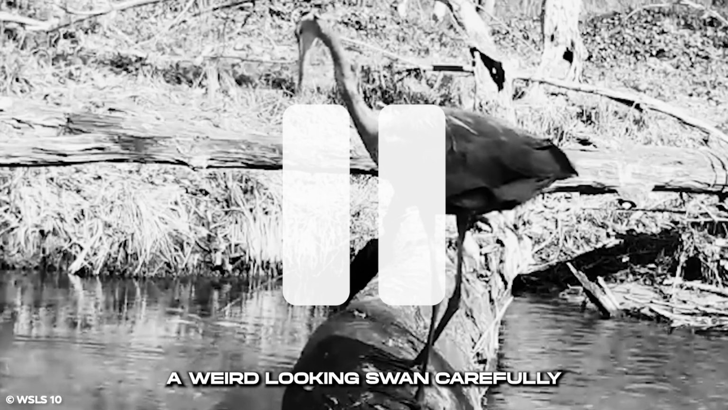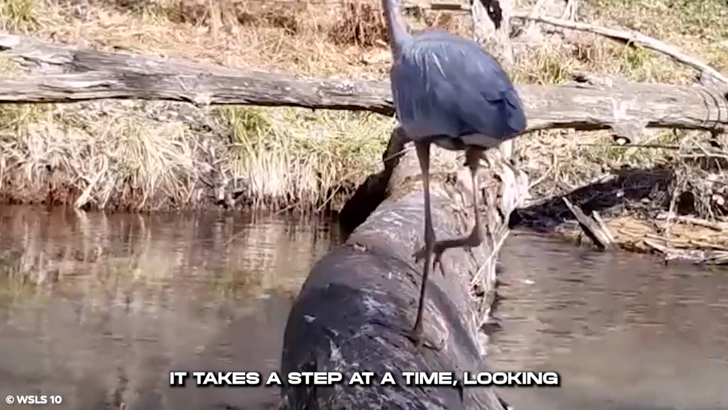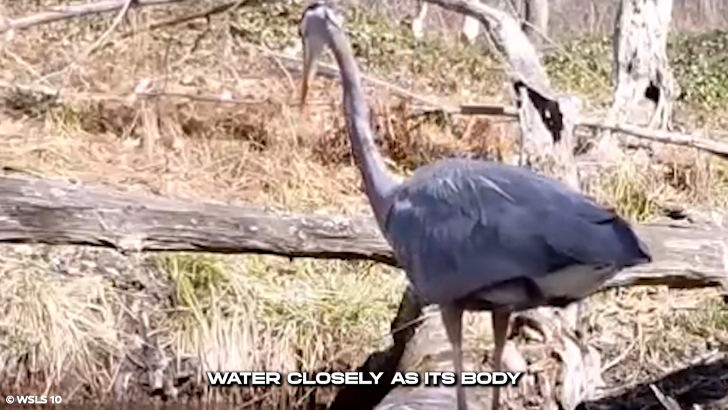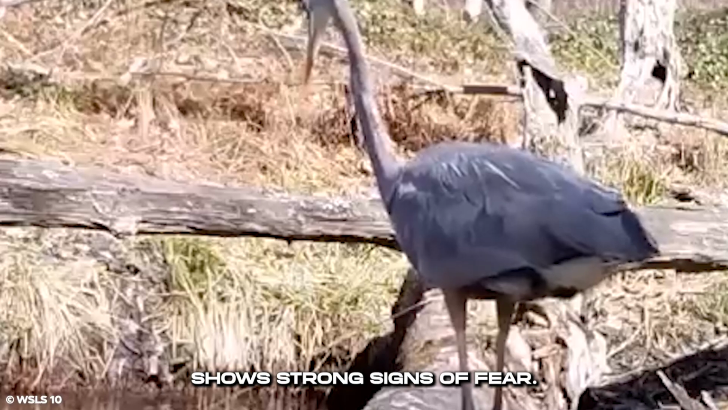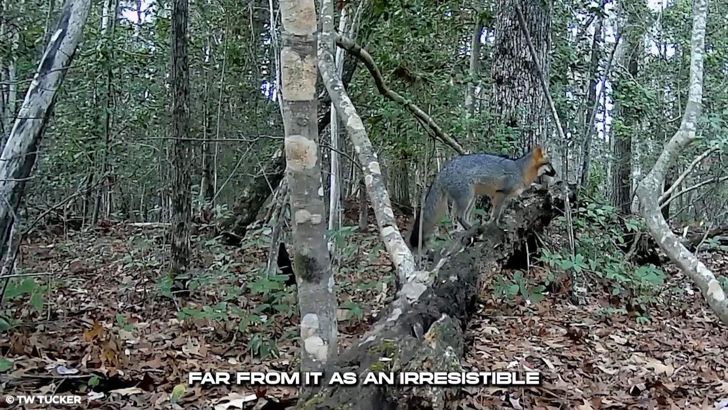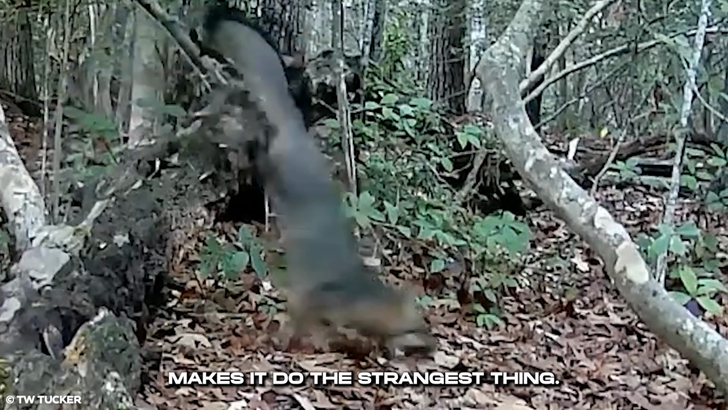A weird-looking swan carefully walks over the log of wood. It takes a step at a time, looking at the flowing stream fearfully. It stops and observes the water closely as its body shows strong signs of fear. In Weymouth Woods State Park, everything seemed calm, but it's far from it as an irresistible force holds an animal and makes it do the strangest thing.